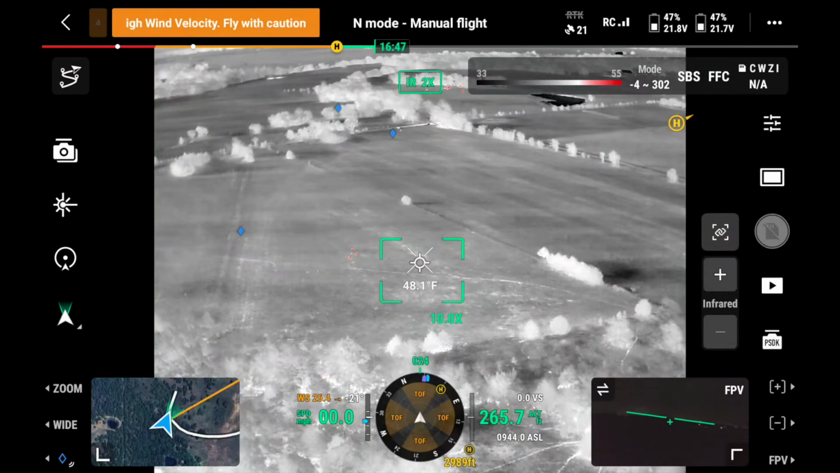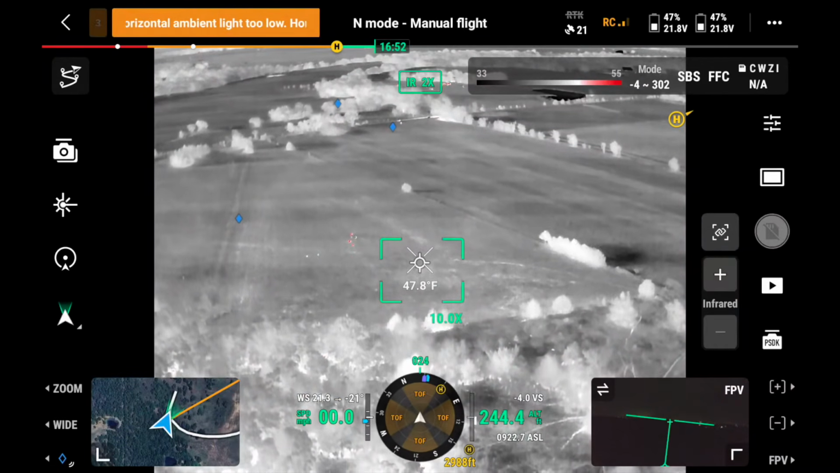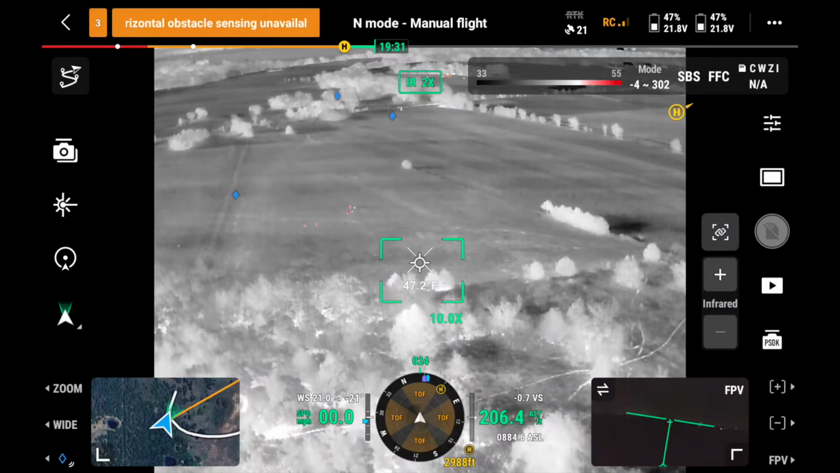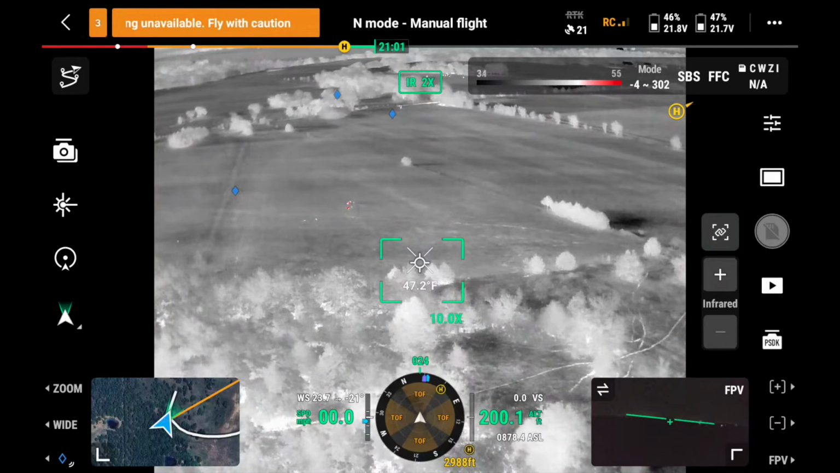I'm going to come down just a little bit so that they hear this drone back here. Looks like it may have pushed one of those piglets back to the north. That's exactly what I want.